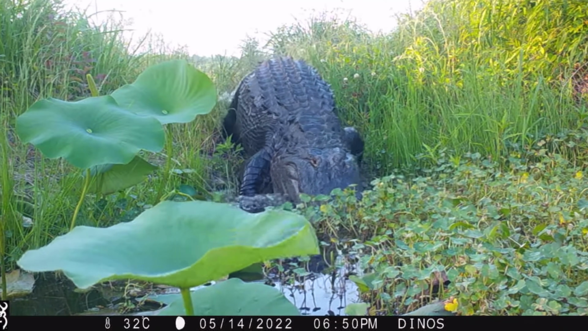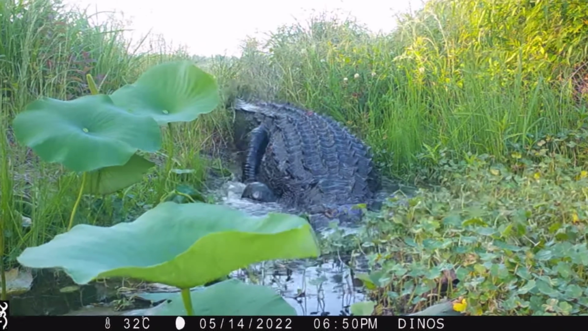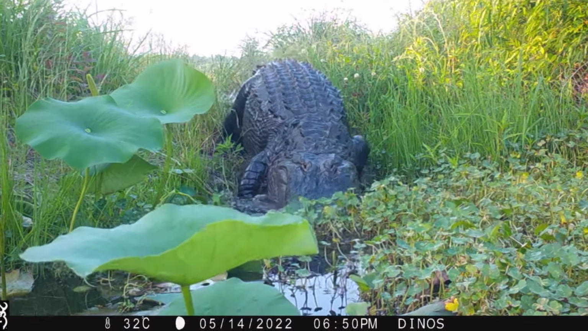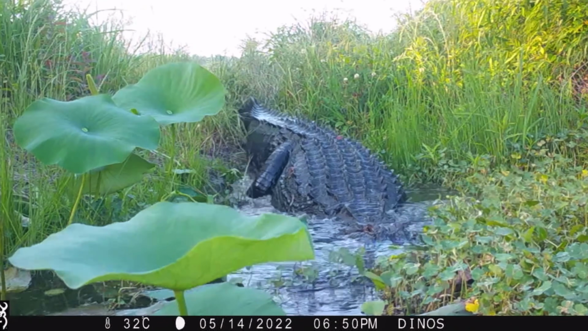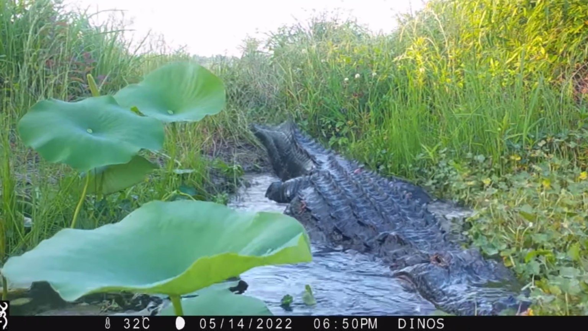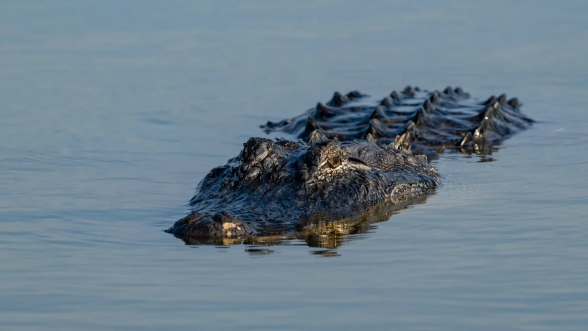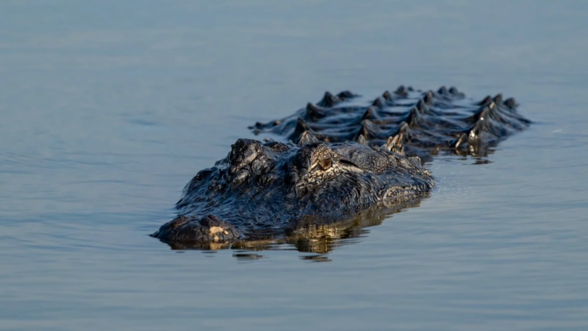It seems this trail cam was strategically placed as it perfectly captures this alligator entering the pond. Seeing one of these dangerous and massive creatures so close up is breathtaking. Just look at the size of it. Obviously, as we all know, alligators are extremely dangerous, and they actually have the strongest bite in the entire world.